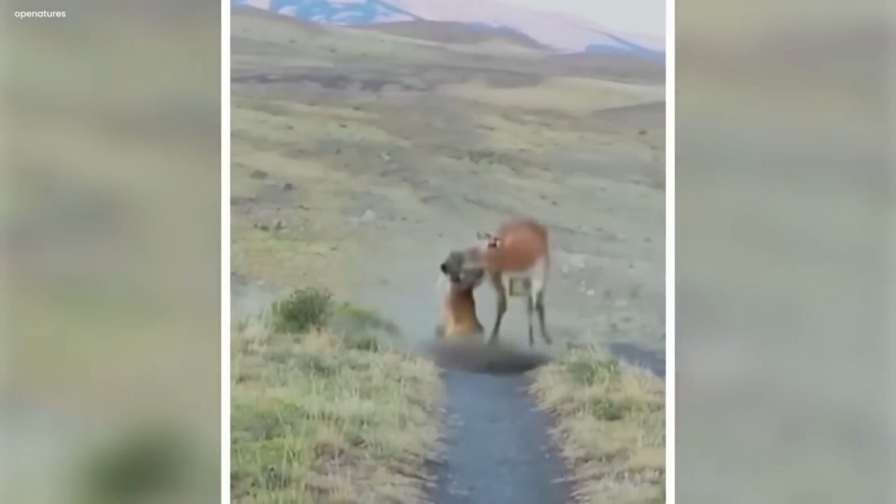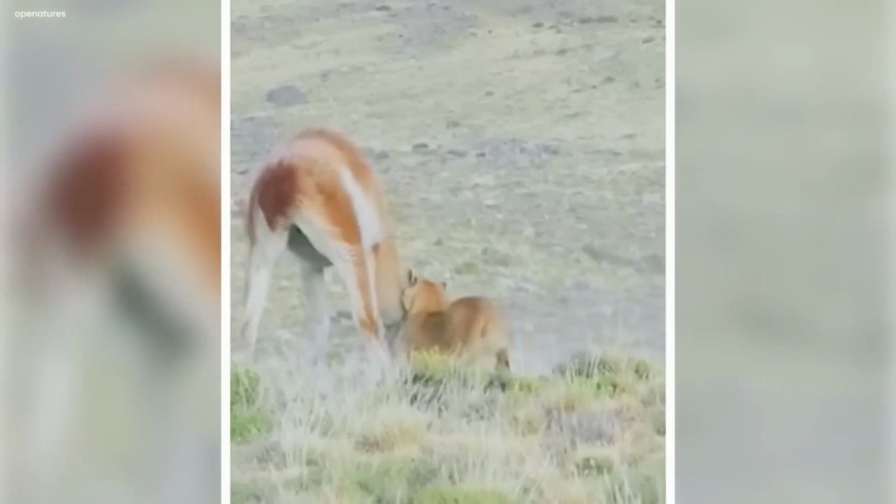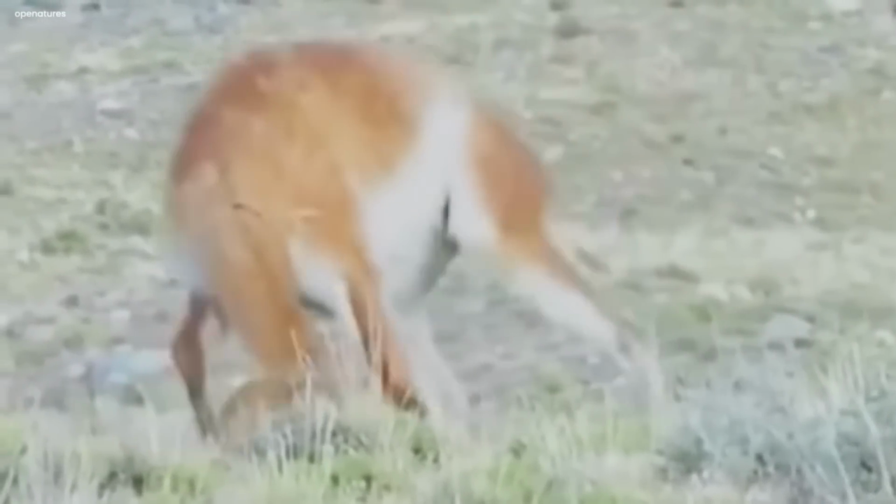They both fight for a while. The llama shakes the lion a lot, but even the lion does not let the llama go. At the end, it shows that probably the lion won and the llama lost. But the llama tries its best not to get defeated and fights till the end.